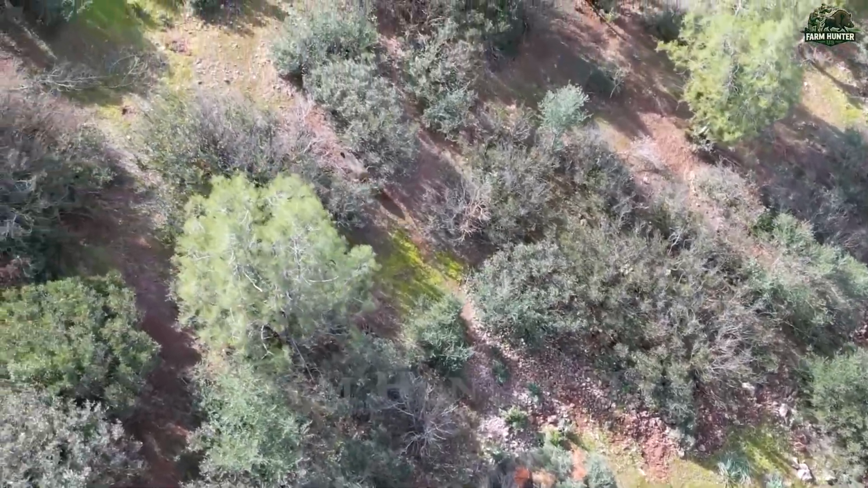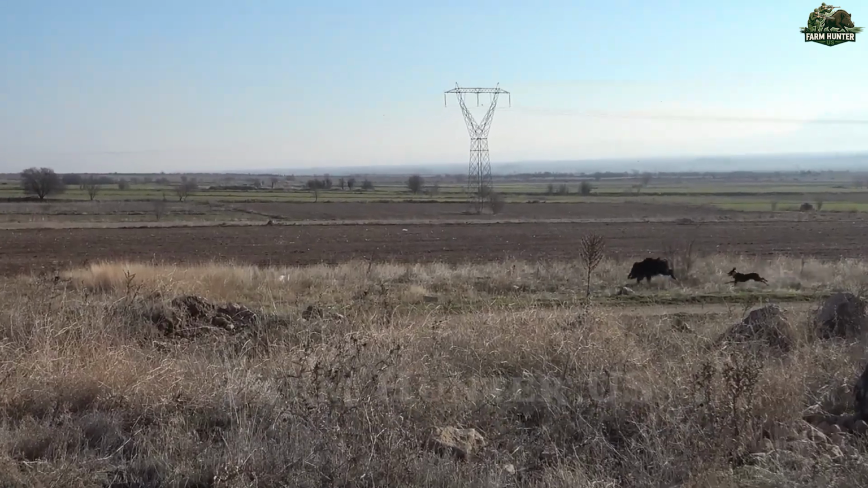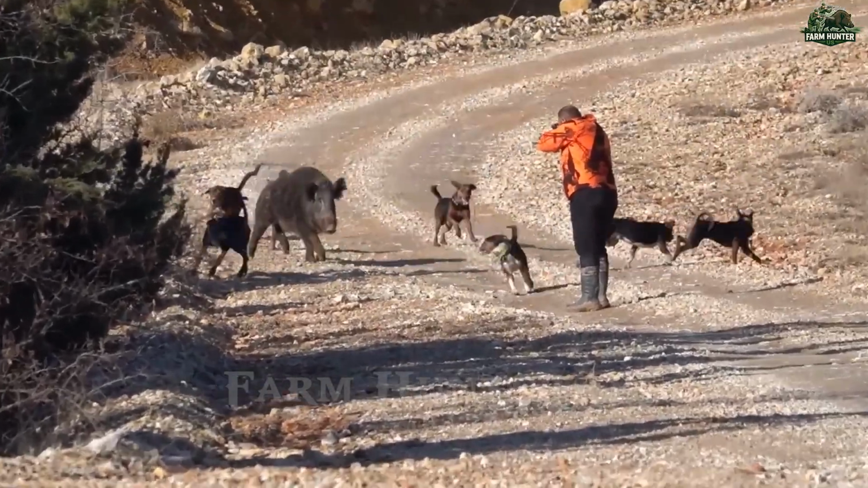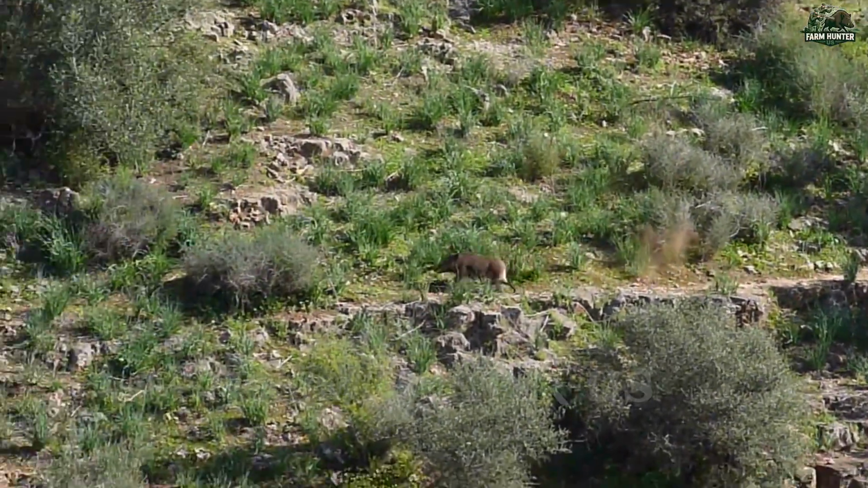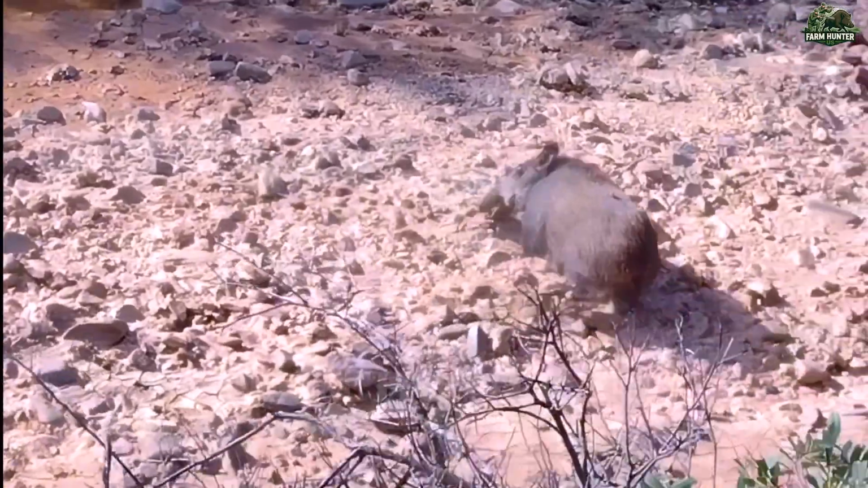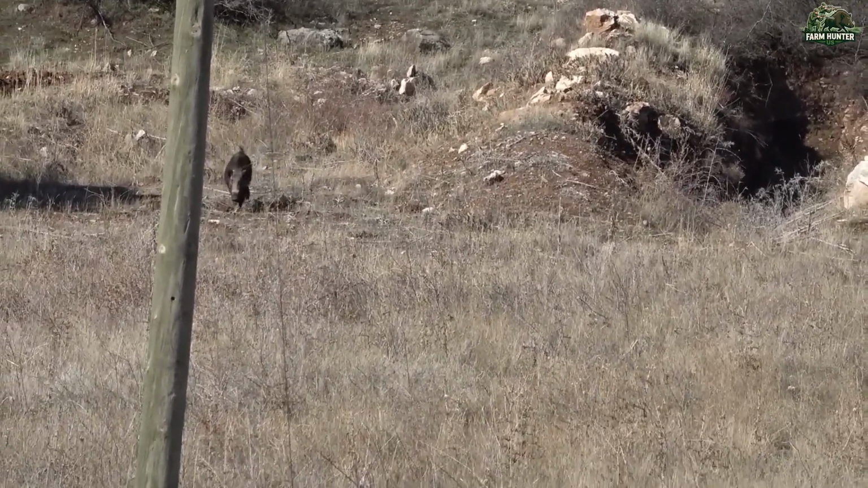Roughly 30 minutes into the search, the silence broke. A massive wild boar barreled downhill through a thicket straight toward me. It was so sudden, I had mere seconds to react. Only 4 meters away, I steadied my aim and pulled the trigger. The first shot hit, but the beast tried to pivot and escape. I quickly followed up, this time, a clean kill. Off in the distance, the barking of our hunting dogs signaled fresh movement nearby.